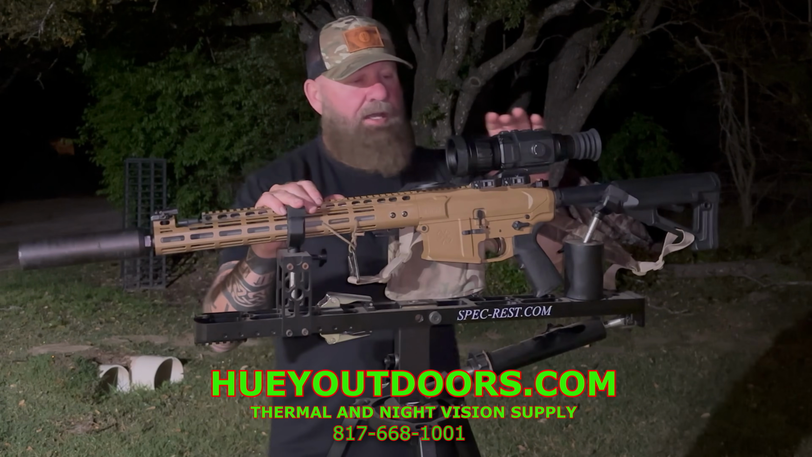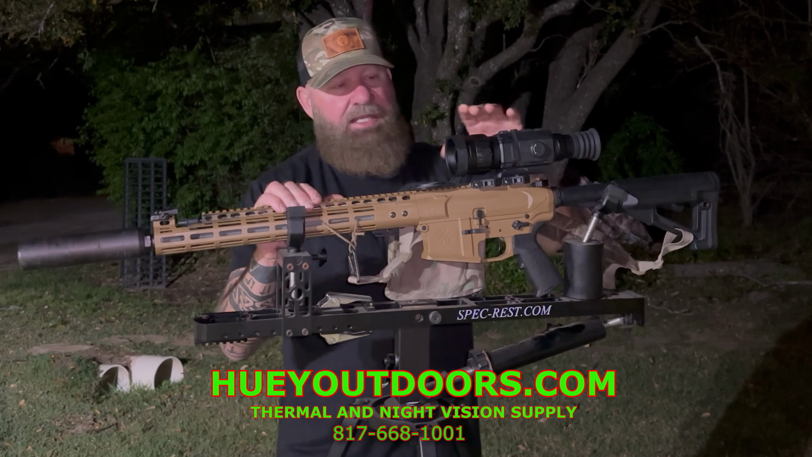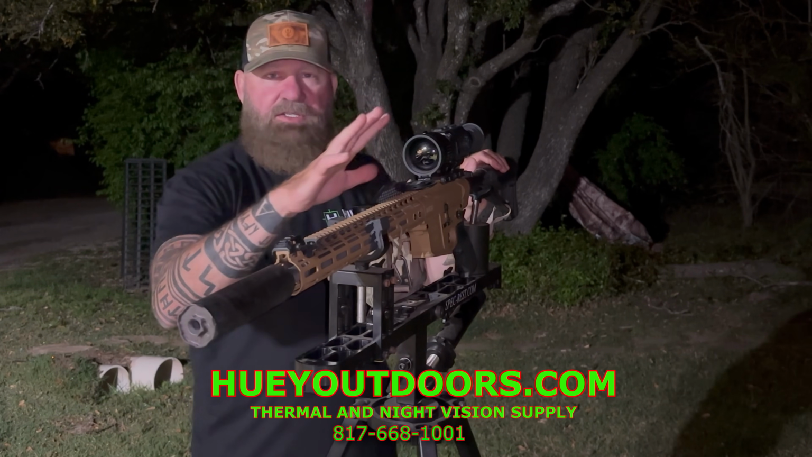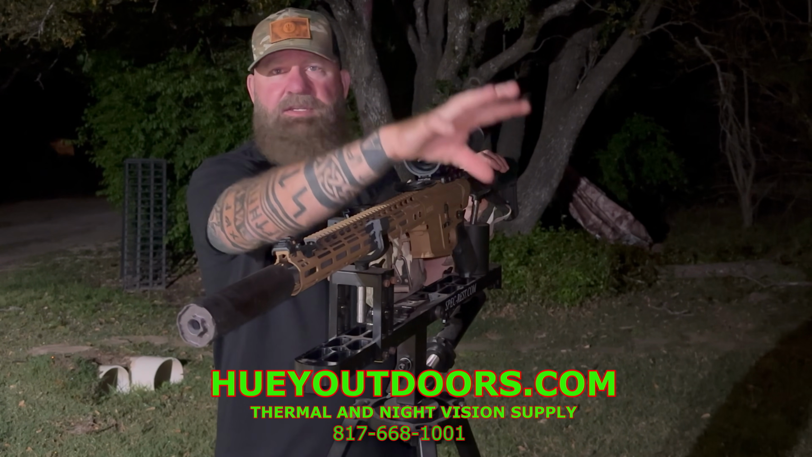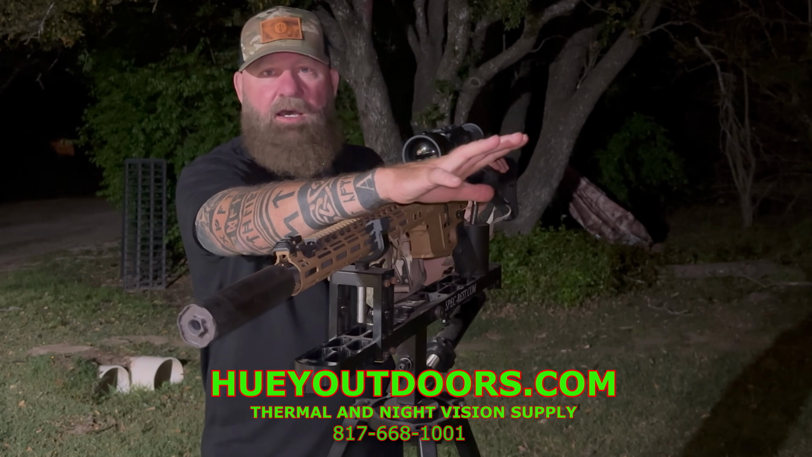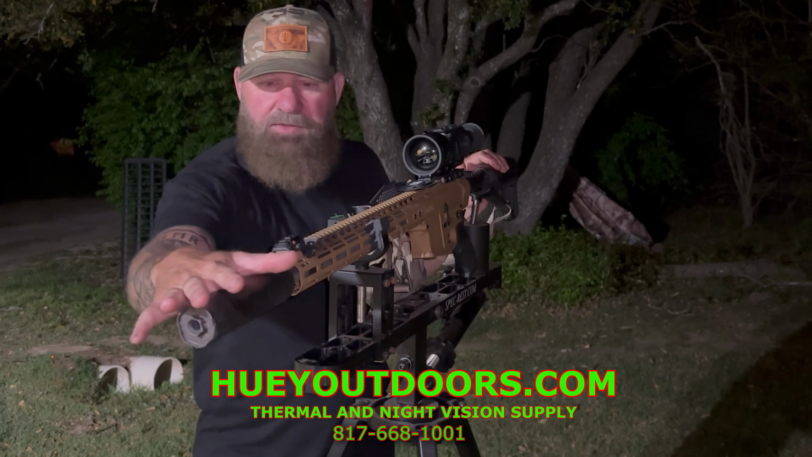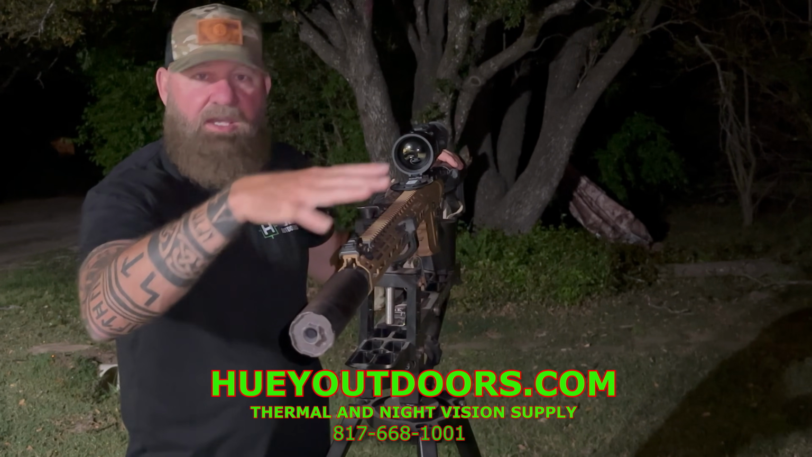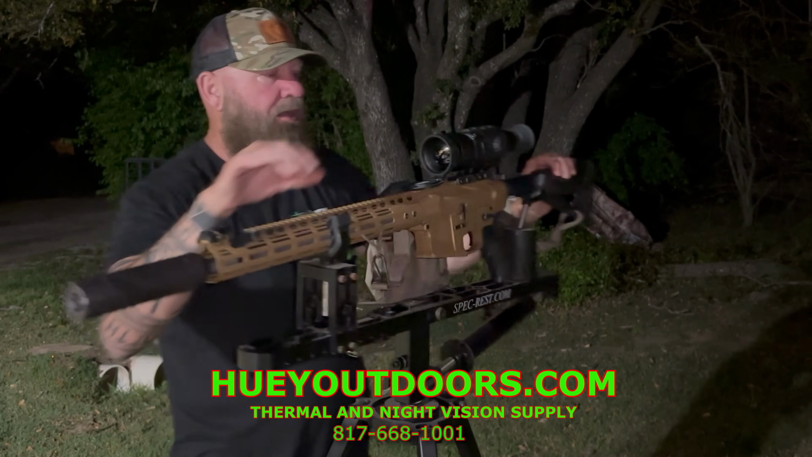Another thing that I noticed that I thought was pretty neat, at 35mm 2x, the depth of field on this thing is huge. If I focus it at 50 yards, even a couple hundred yards out, it still looks in focus to me. In fact, I have such a wide field of view on this, I can see the end of the barrel. You'll see the end of the barrel show up in the video. It's just blurry, but you'll see it down there.